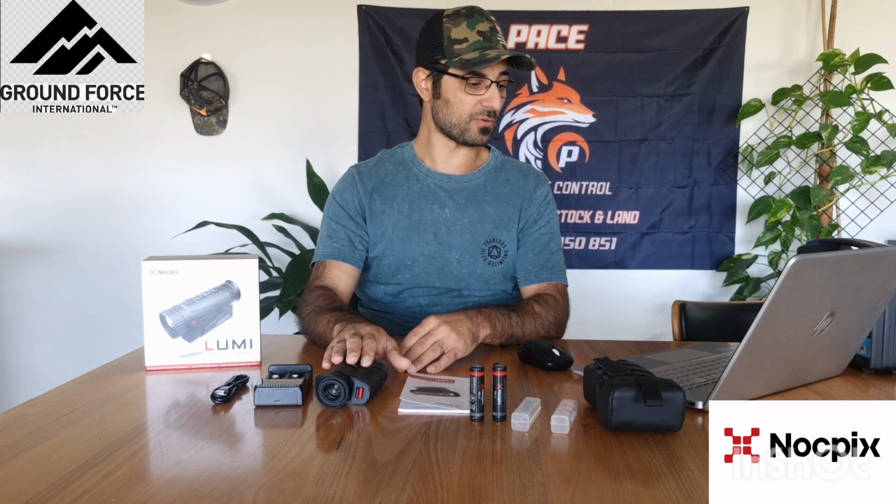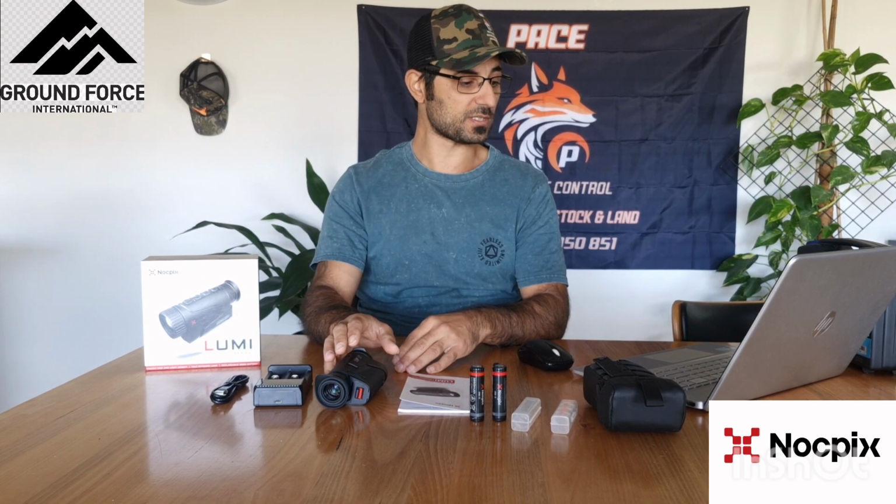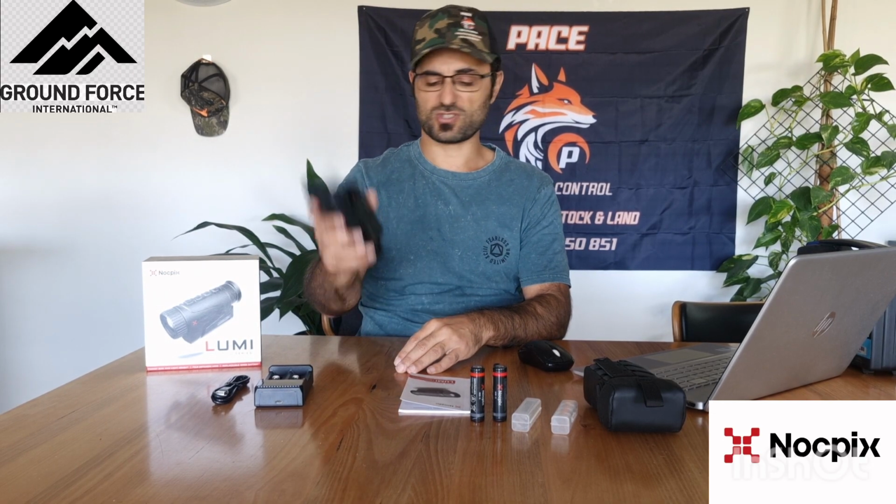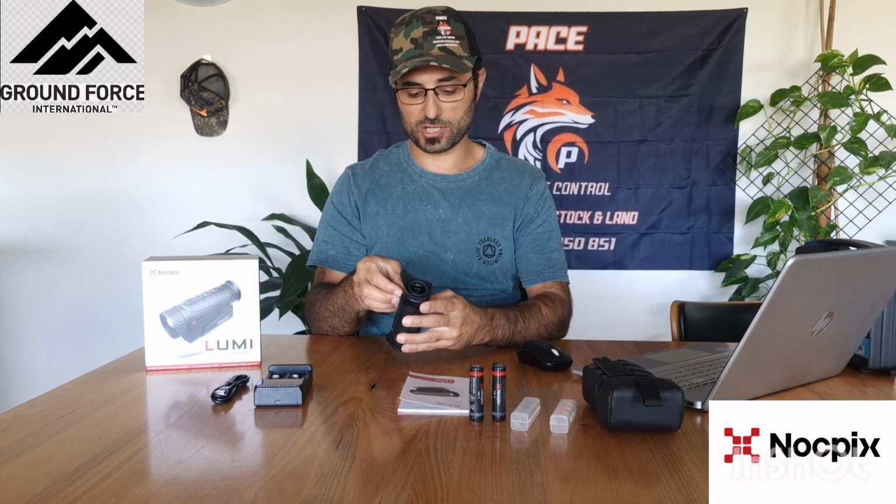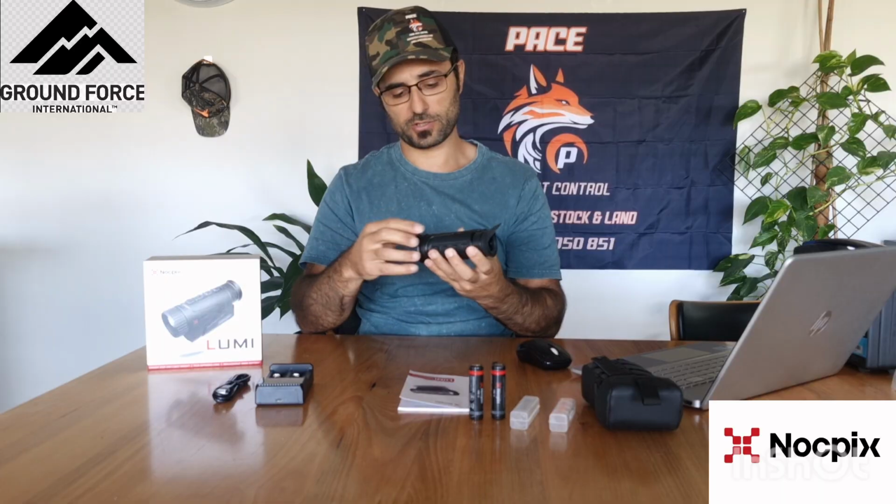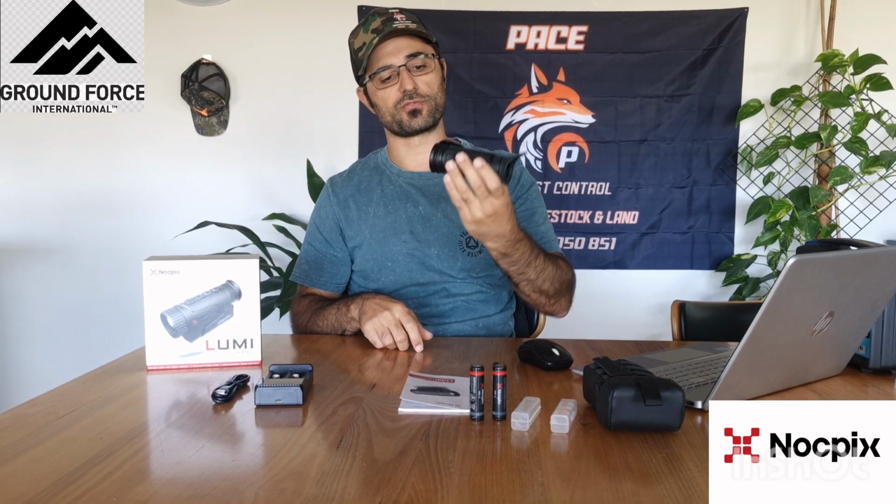It also has picture-in-picture, has a 1024 by 768 display, multiple color palettes, which I've gone through in previous videos. Has a USB-C charging port just here on the side, and also a little cool feature, has a little magnet there so you can put on the lens cover as well.